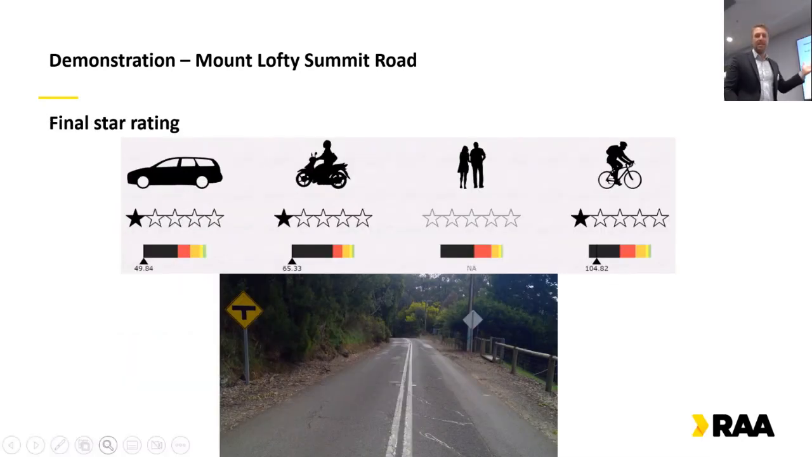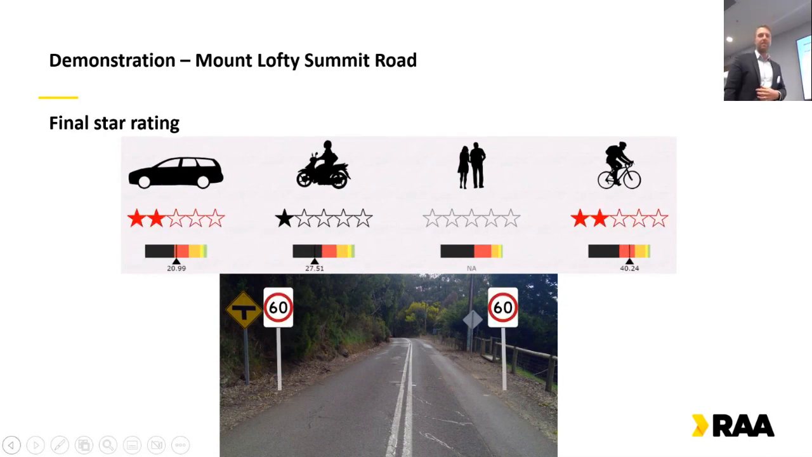And finally, that gives us our star rating score calculated for each of the road users. From here, we can tweak various inputs and see how that impacts our star rating. So if, for example, we reduce the speed limit to 60 kilometers an hour, we can go back and make that change. And that will actually give us a 2-star rating for vehicle occupants and cyclists, and a much higher star rating score for motorcyclists while still remaining at 1 star.